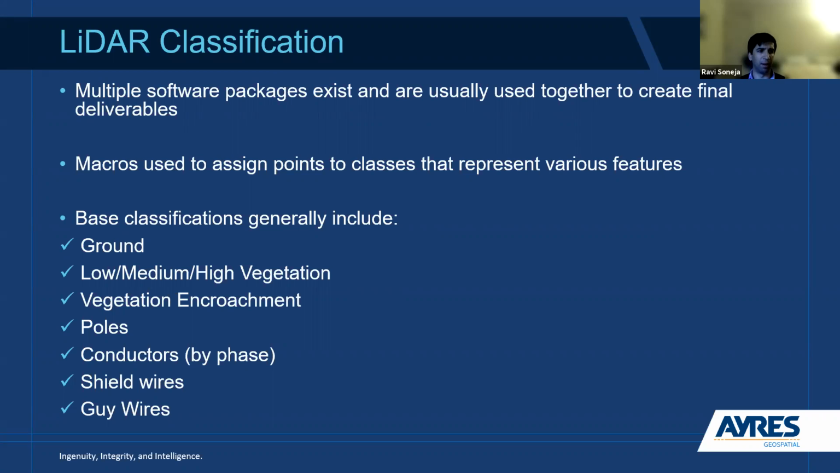And I put a couple bullet points here of base classifications when we're working with electric utilities, generally speaking, what we get asked for.